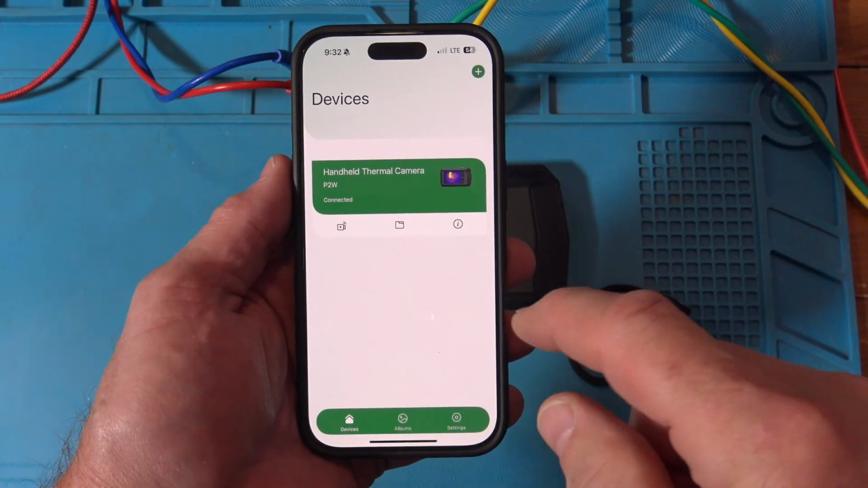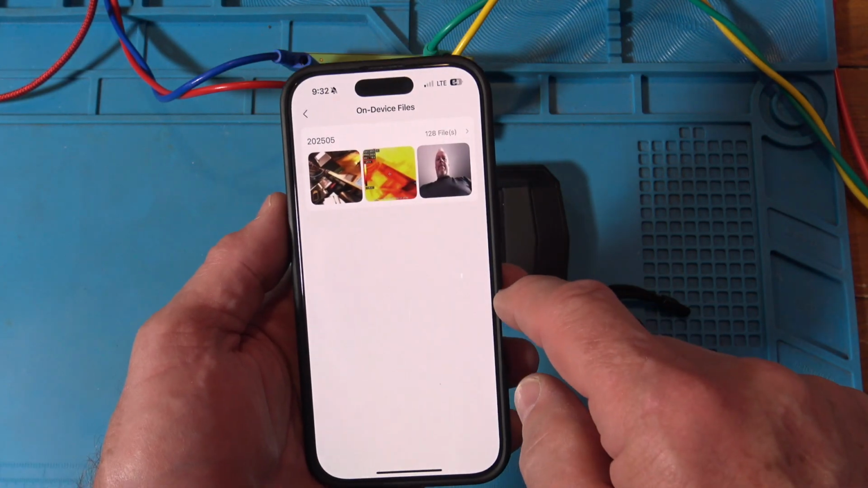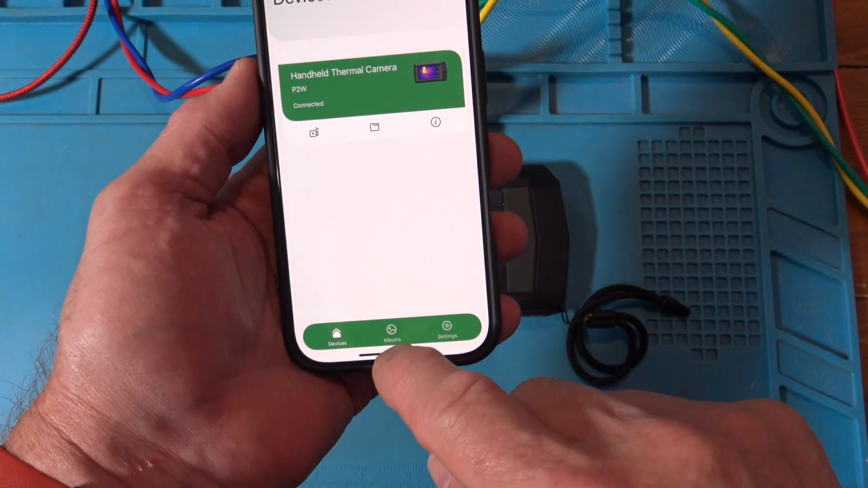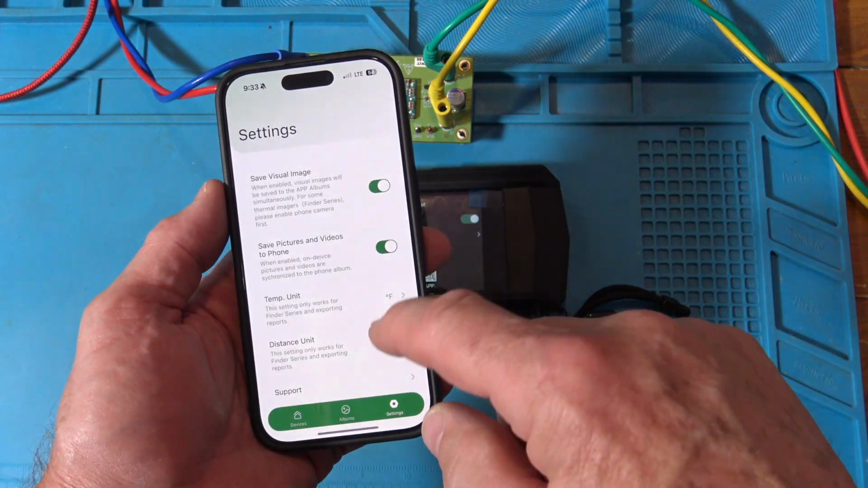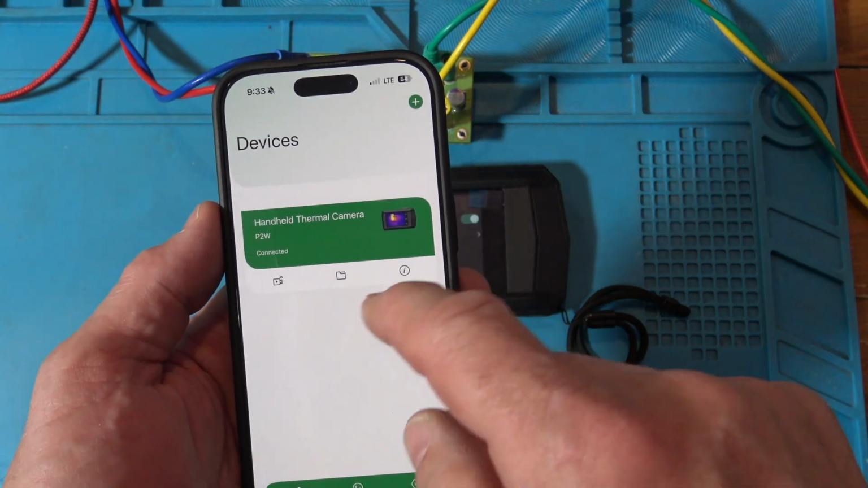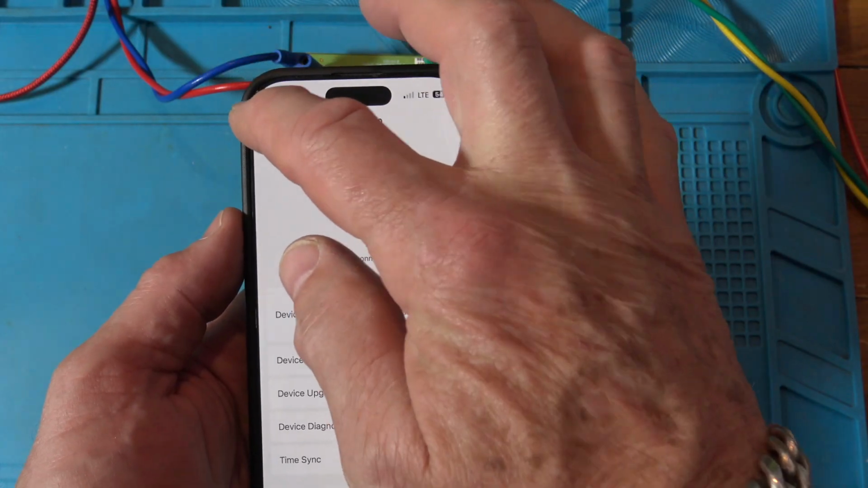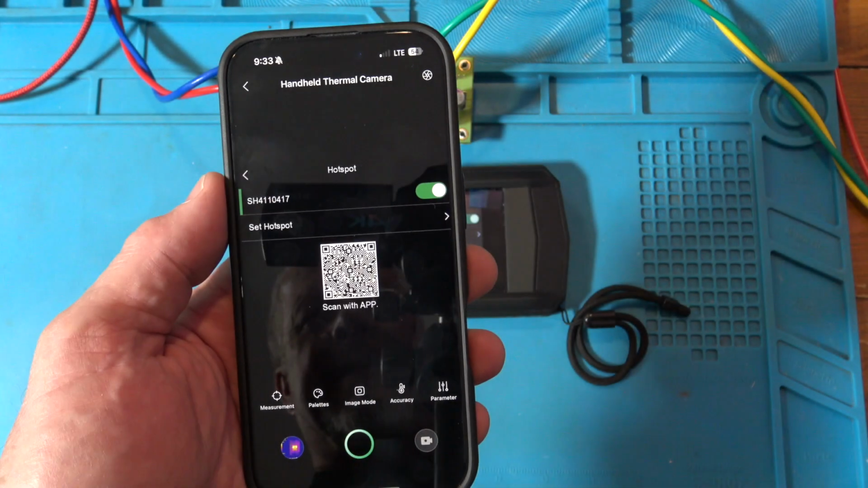Okay, so now that I'm connected, I can go to the camera, I can go to files, and here's a bunch of files I have. I go to albums down here. All right, guys, so then settings, and I can change things here, okay? And look, you got a user manual, so that makes it handy. And I go back to the device, and here's an information thing, okay? And finally, we go back to the camera.